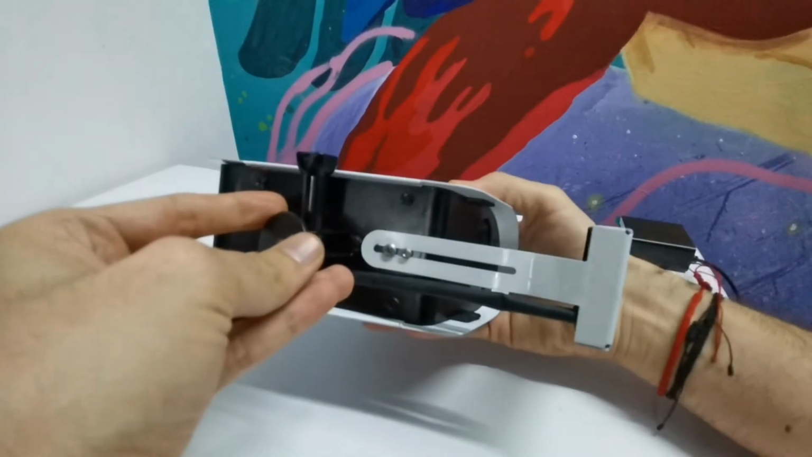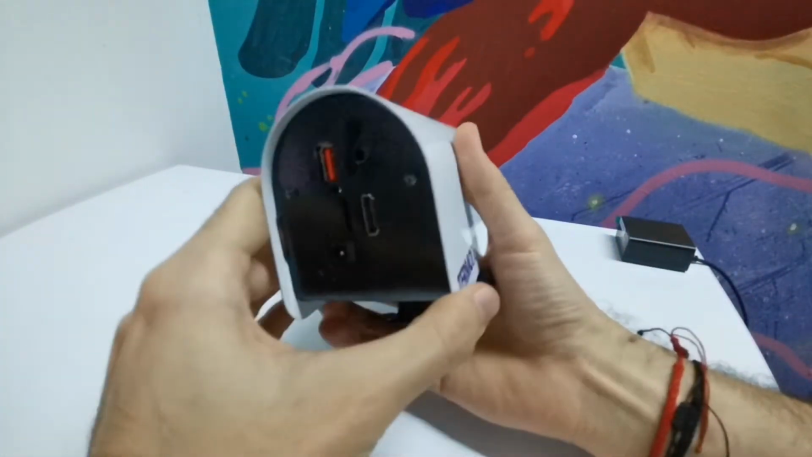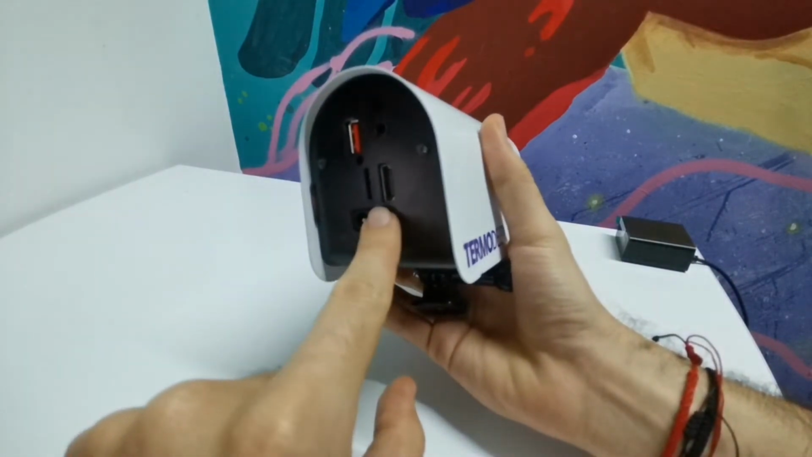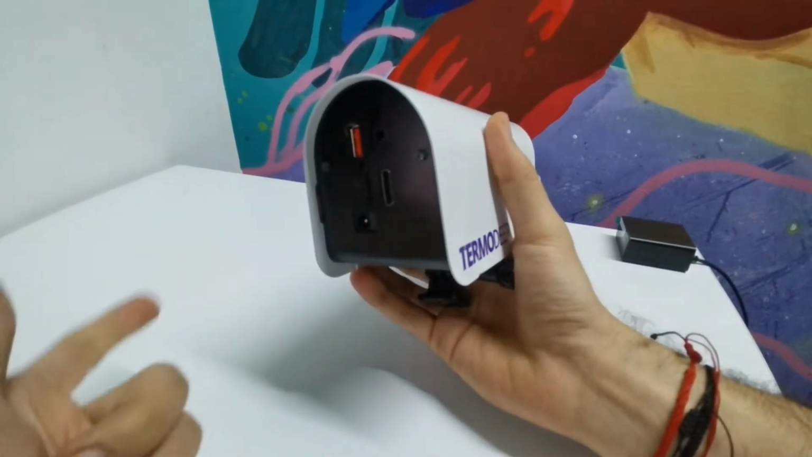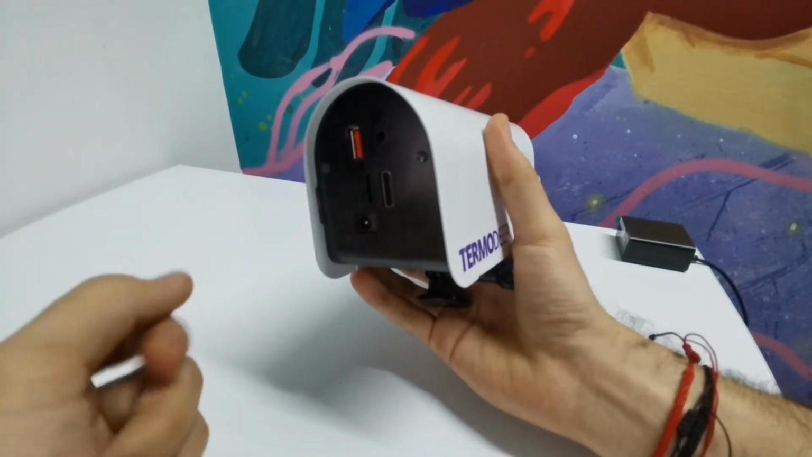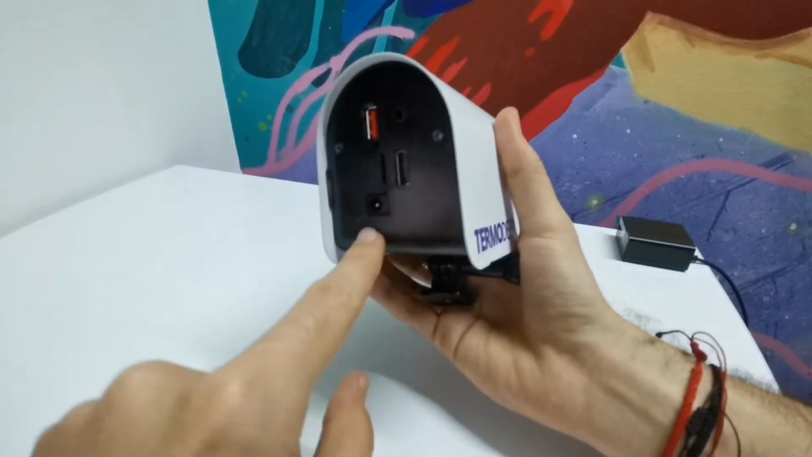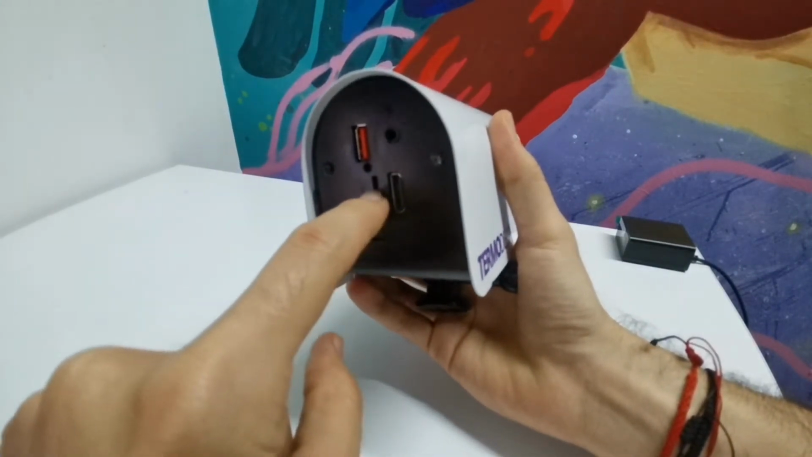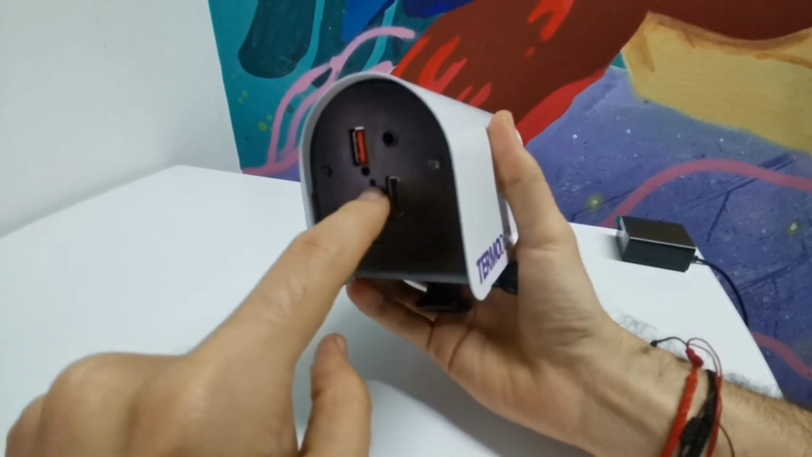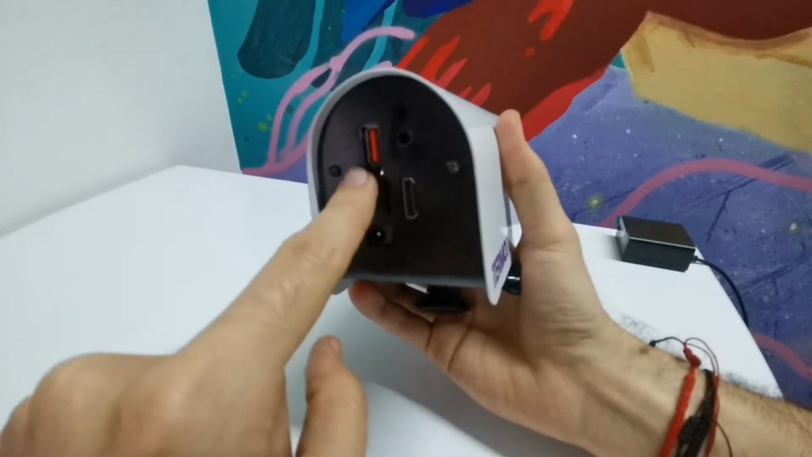Let's see the back side. Here it has an HDMI port. With this you can connect the camera to a TV or a screen to be able to see what's going on. It has a 12-volt connector, an SD card holder, a 3.5 millimeter jack, and a USB.